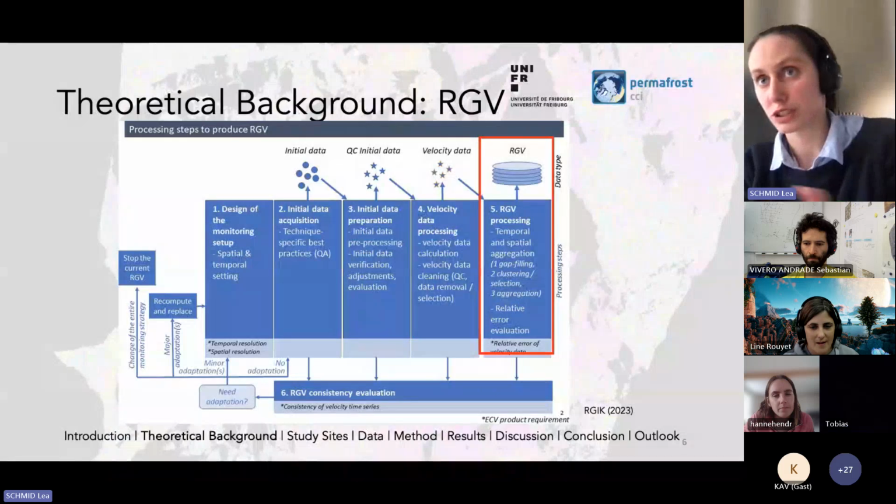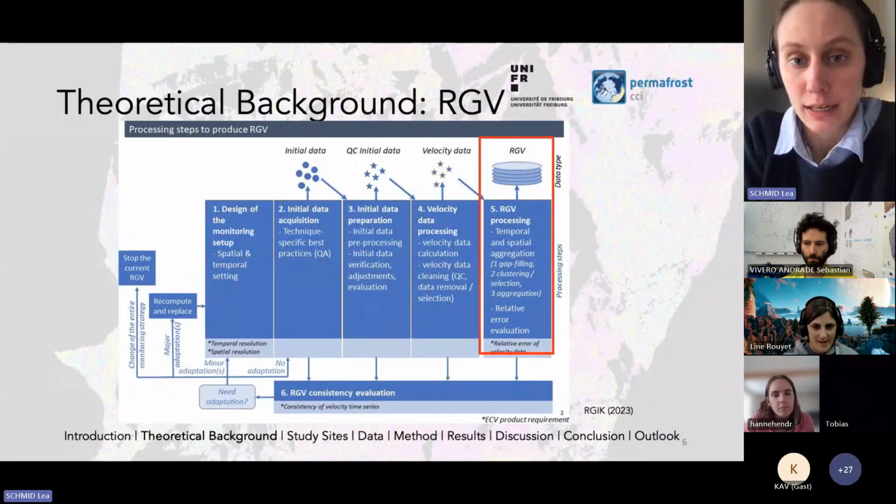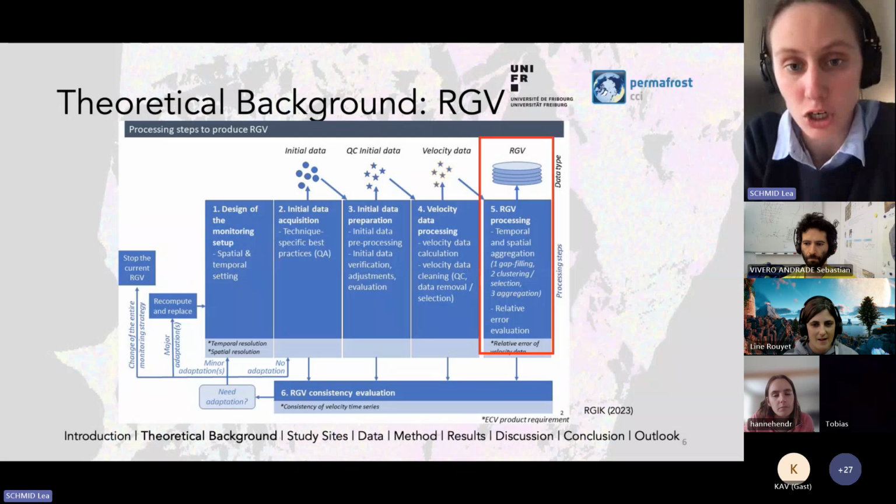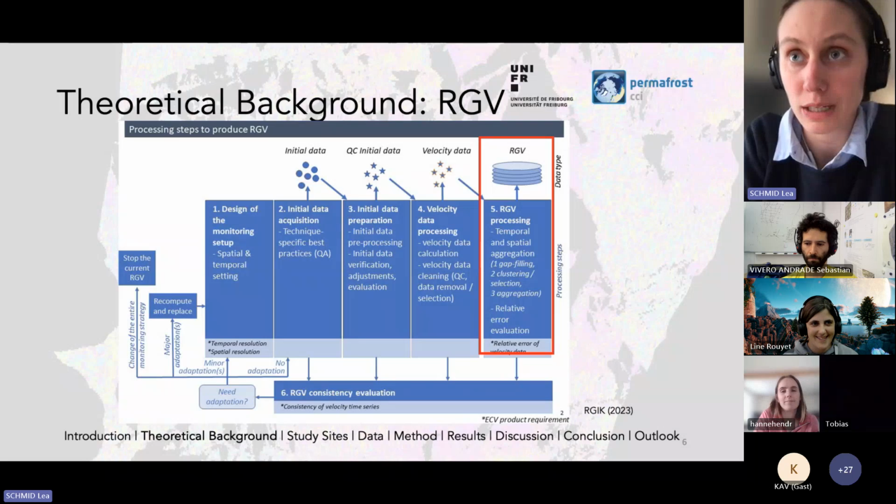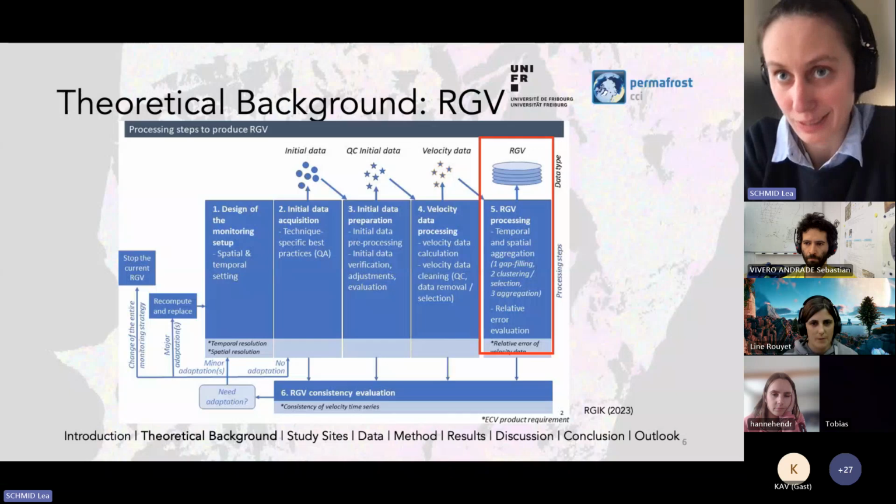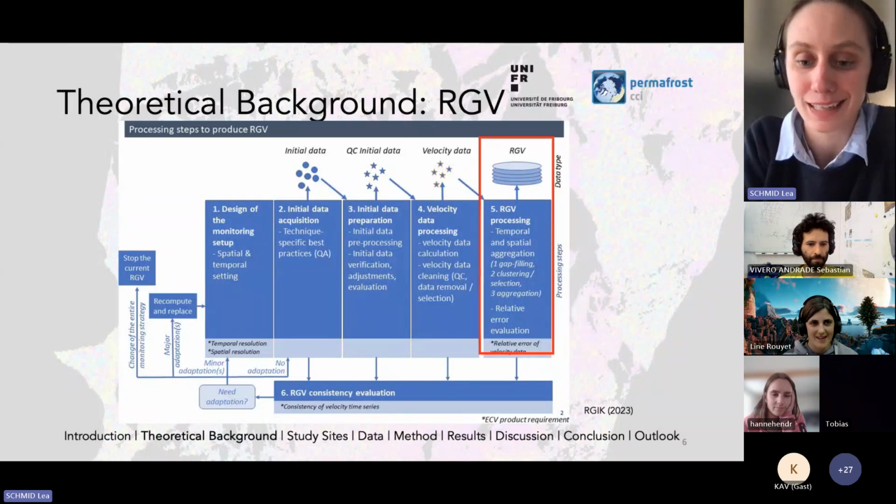Next, what is an RGV, which is the second part of the theoretical background. This figure is taken from the practical concepts from the RGIK action group. I encourage you all to take a look at them to see what we propose an RGV is. As you can see, the figure is very complex. I've shown the complex one on purpose to show you that it's not just producing one time series.